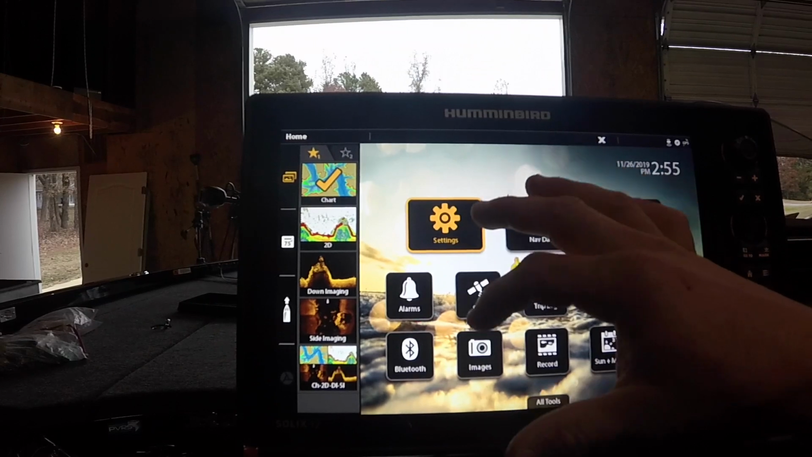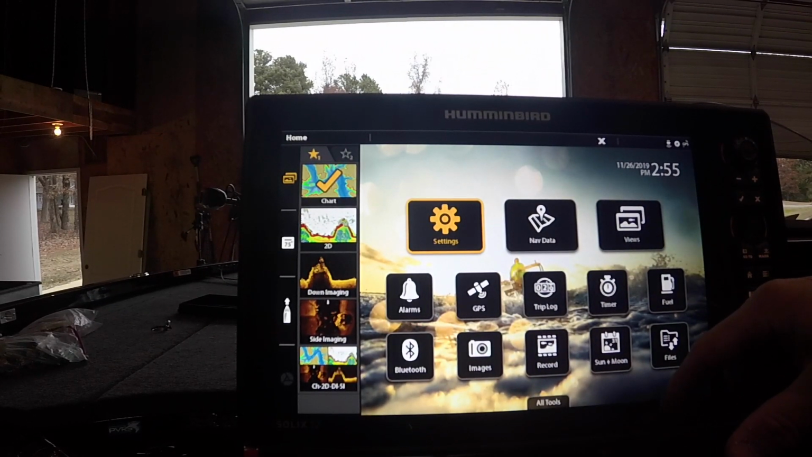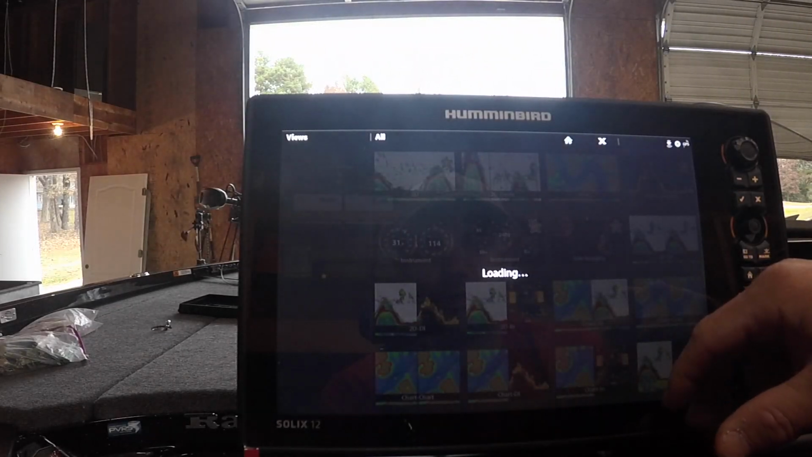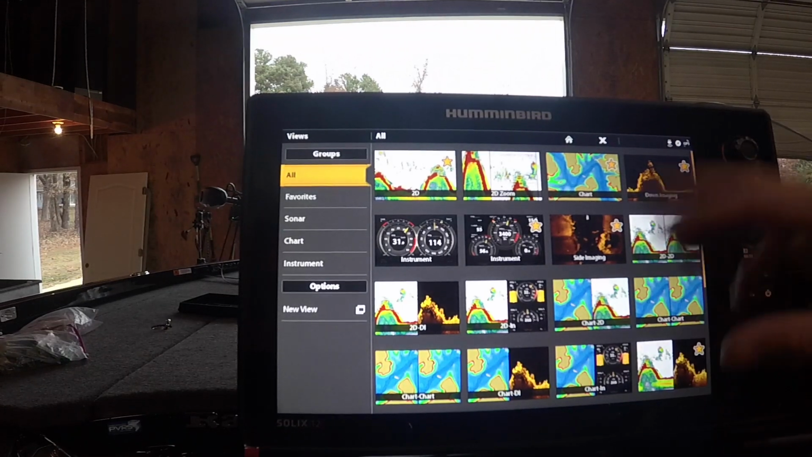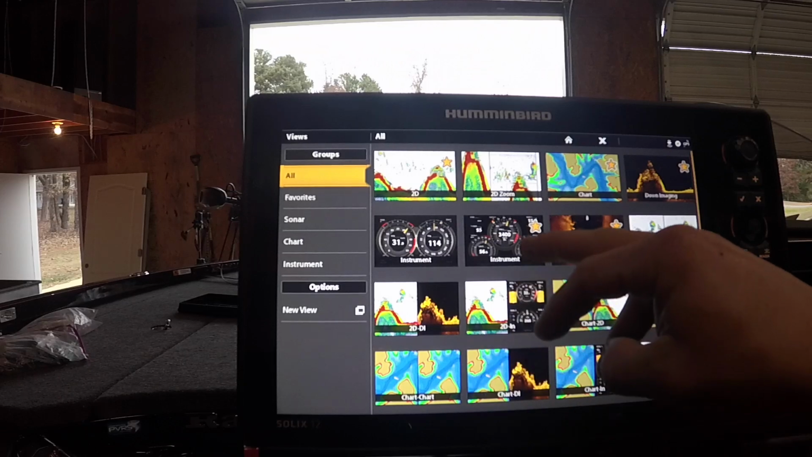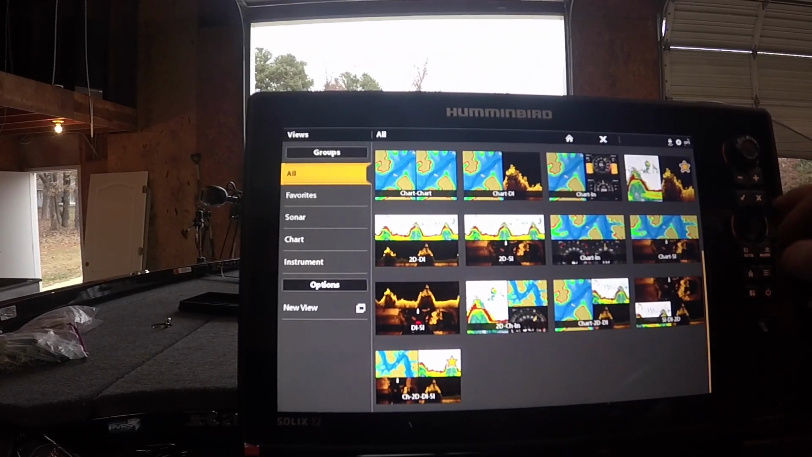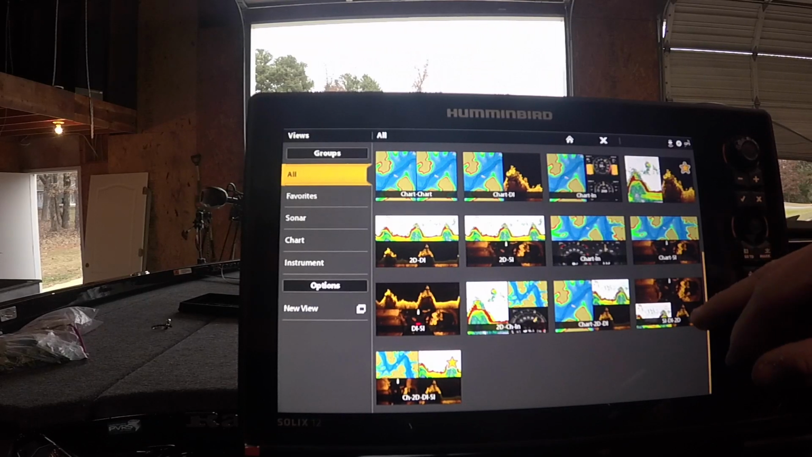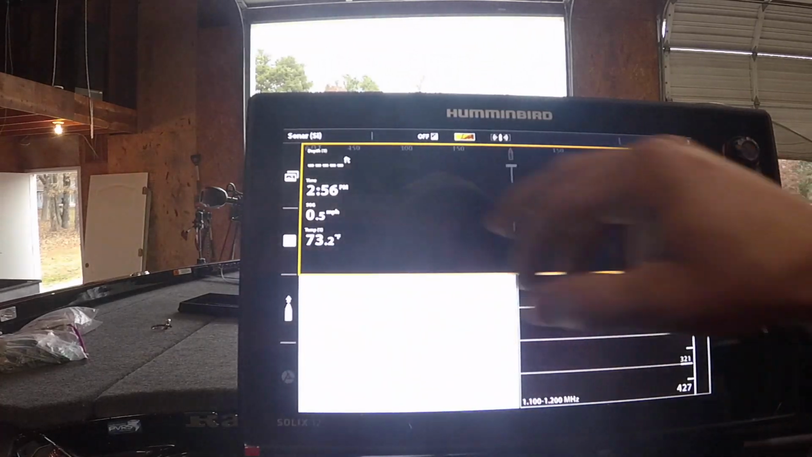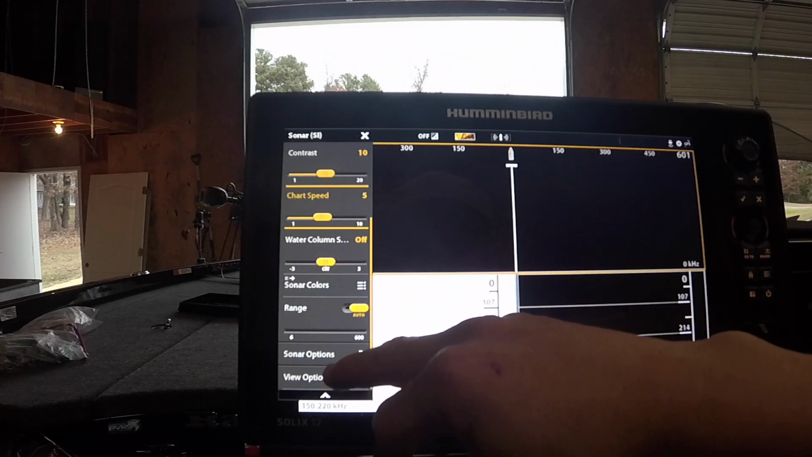But initial look at it, you have all these options on here, and just real quick, you can go into views, and it'll give you all of your views that you can choose from. You can add more. It's pretty awesome. The clarity on this, just to give y'all a little hint, I'll try to go in here and see if I can pull up the simulator on this just so you could see it.